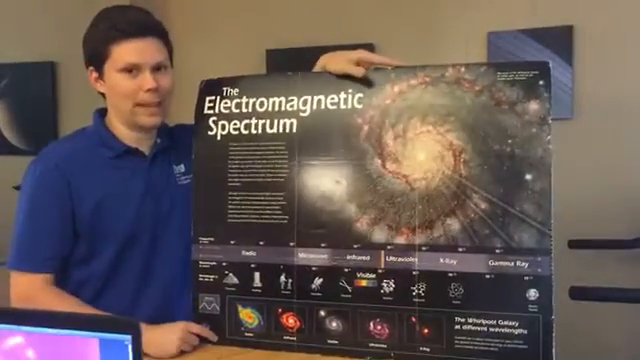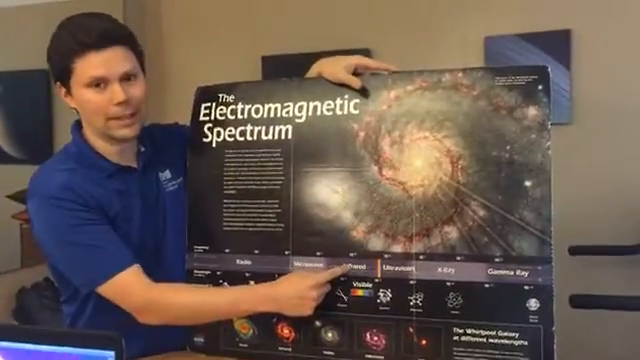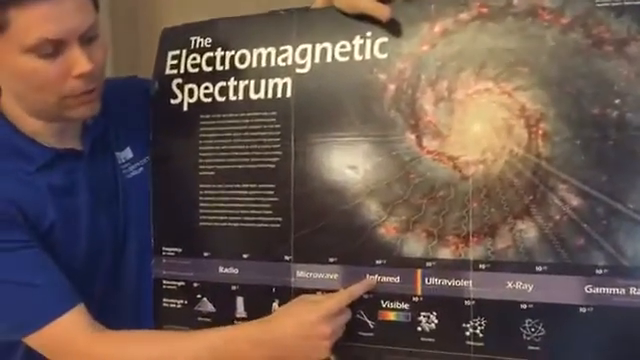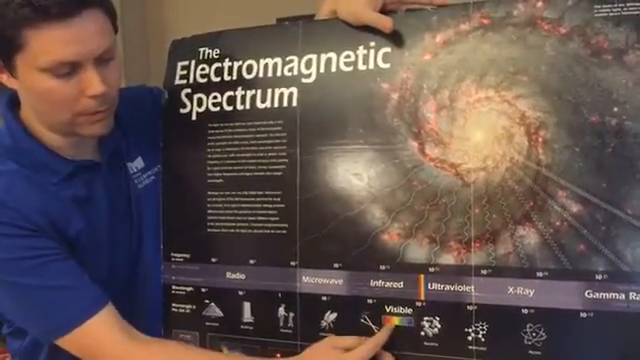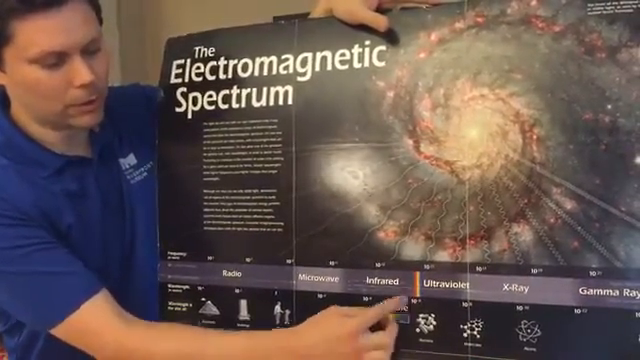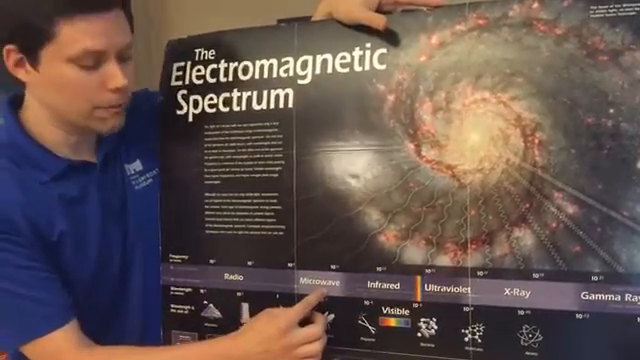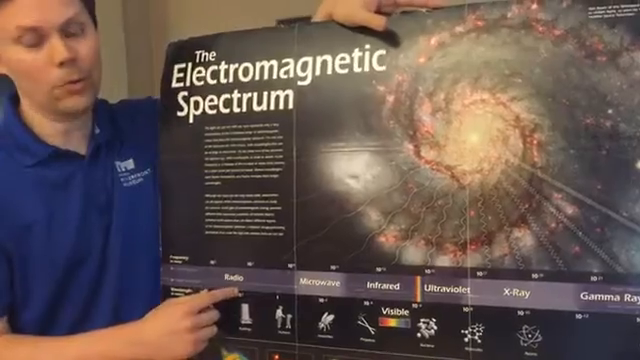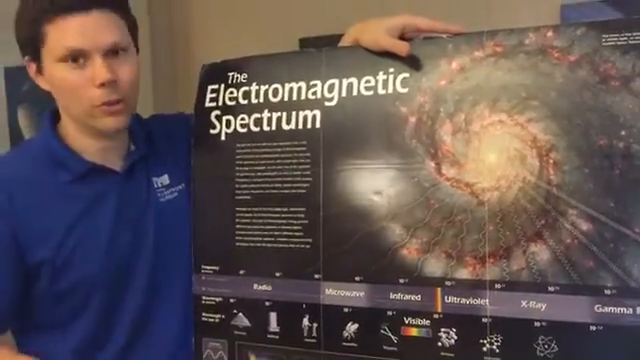We got the infrared camera out. We're going to look at this invisible color called infrared light again, which is right next to red. We can see the visible rainbow of light, but there's invisible colors next to red called infrared, and then microwave, which you use to cook your food, and then radio, which we can use to transmit messages, including music that we can listen to in the car.